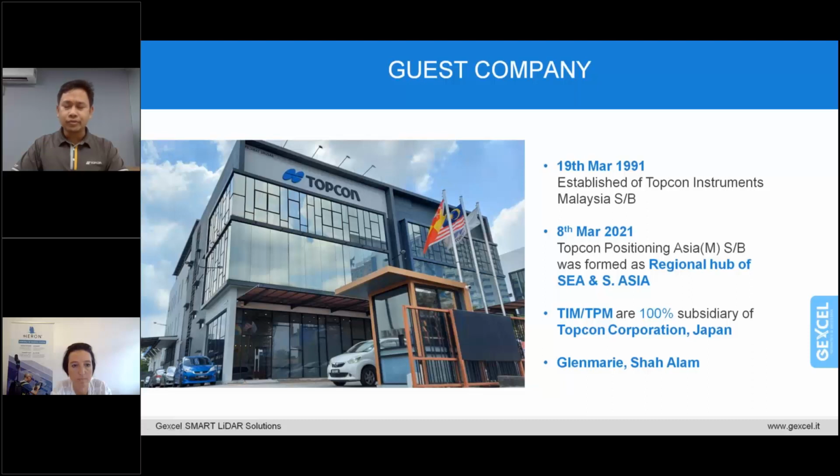TPM, Topcon Positioning Malaysia, is dedicated to contributing to the development of the South and Southeast Asia region through Topcon's unique instruments and technology, mainly in the fields of geo-positioning, infrastructure construction, and smart agriculture. That is some information that I'd like to share with you.